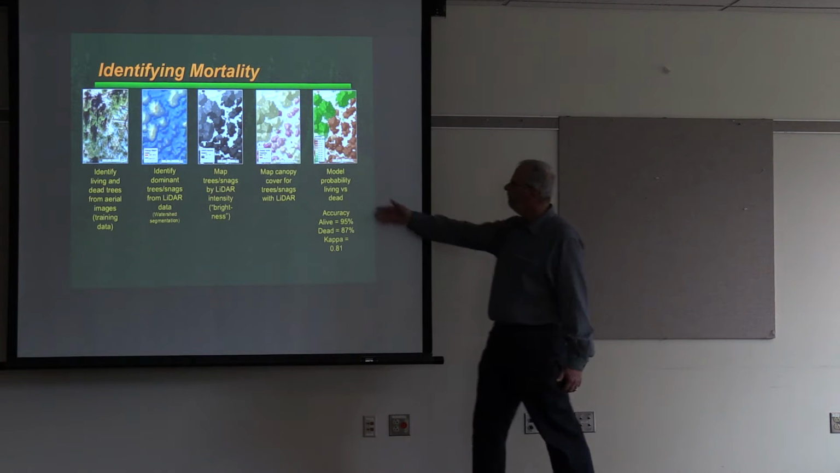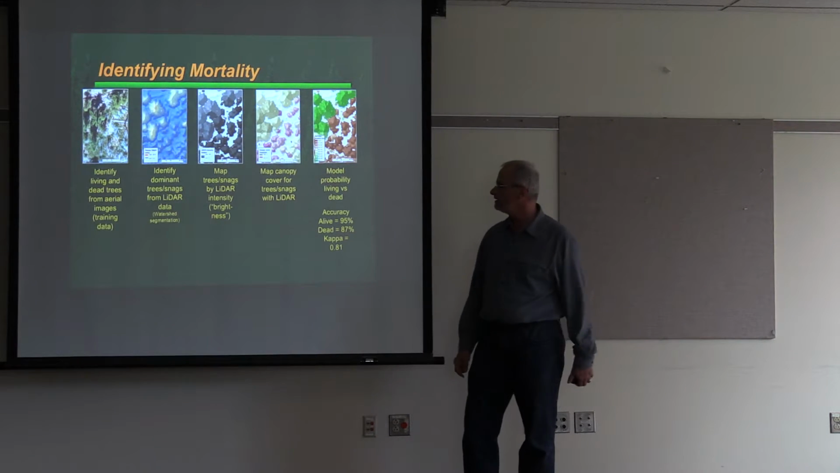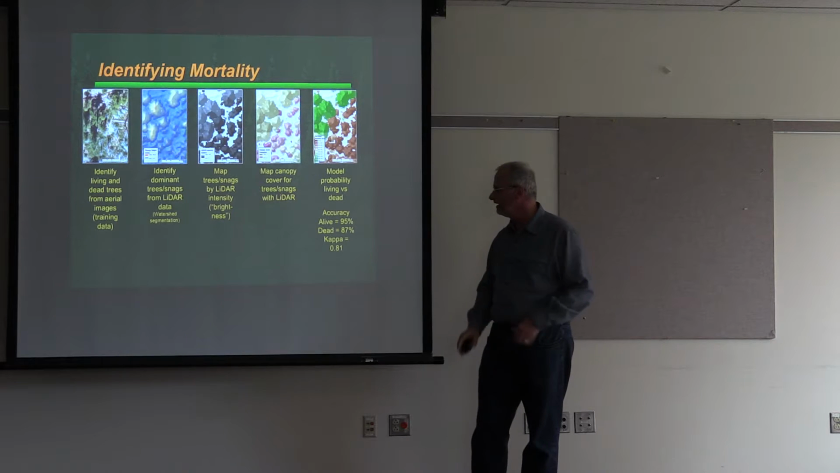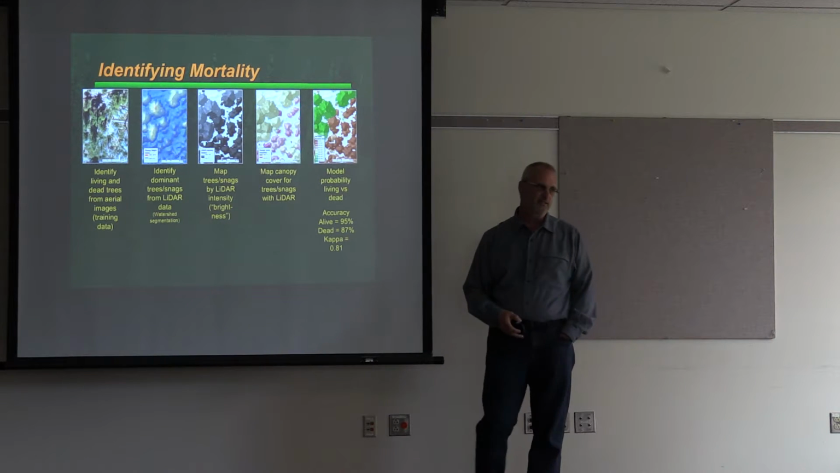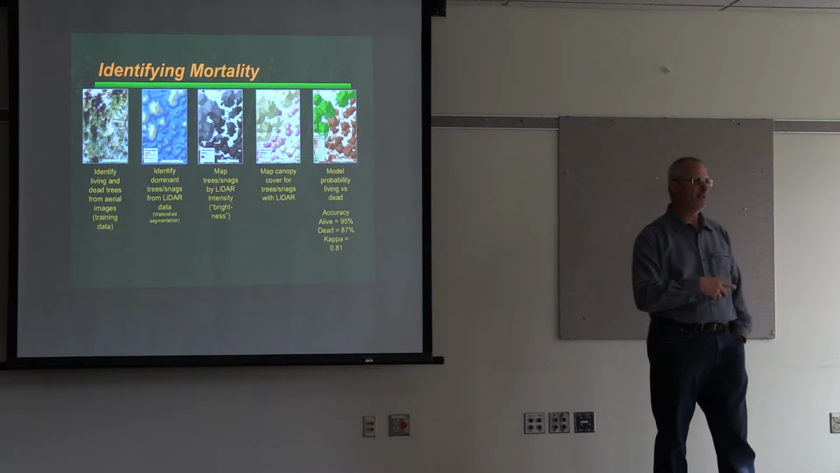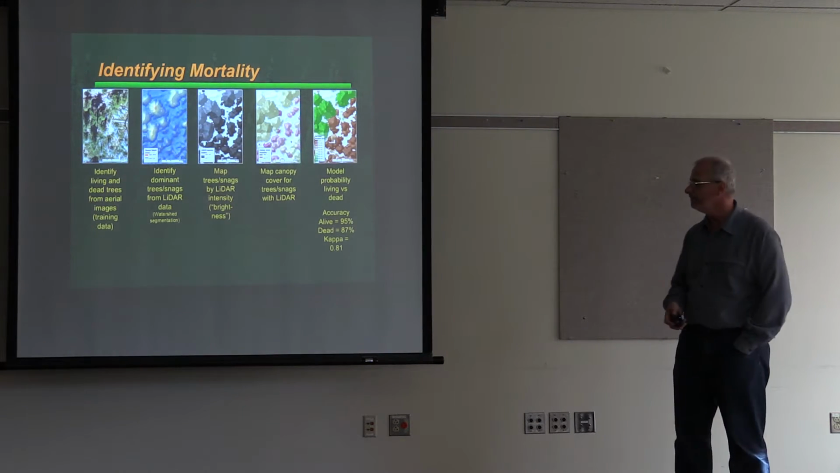And then we model the probability of living versus dead, and in this preliminary study we did, we had really good accuracy assessments. Alive accuracy is 95%, dead was about 87%. And so we're developing this so we can now map mortality across entire landscapes.